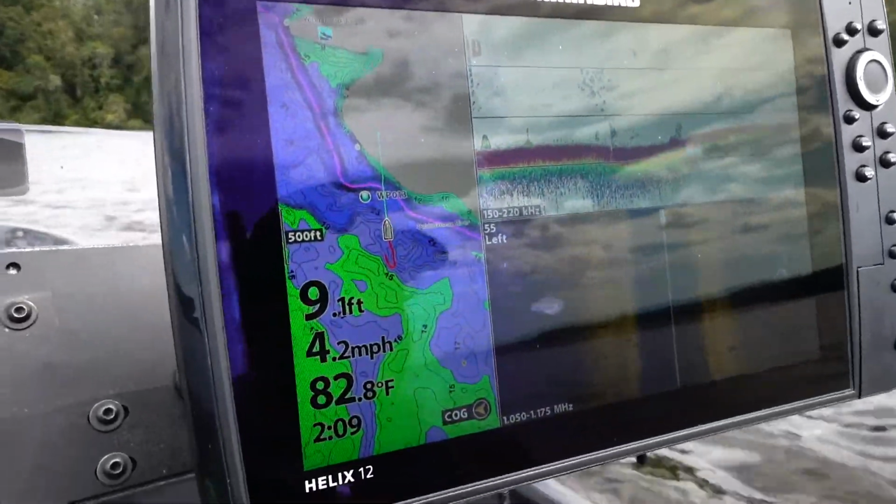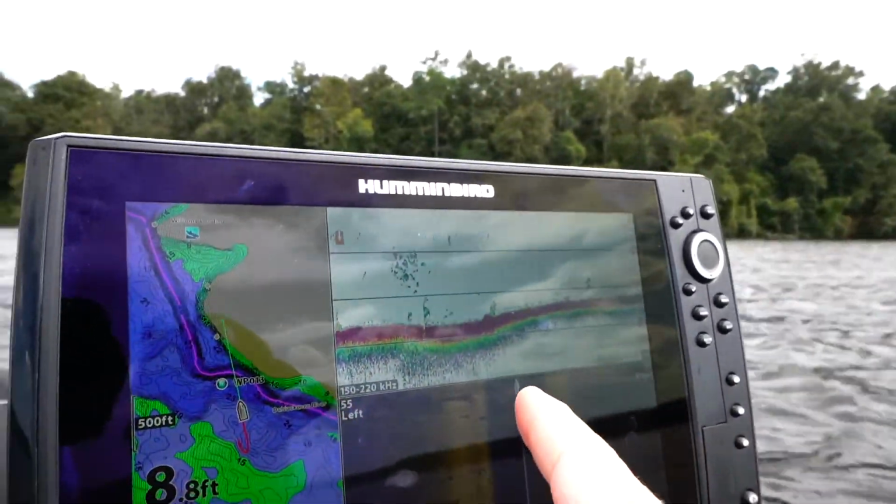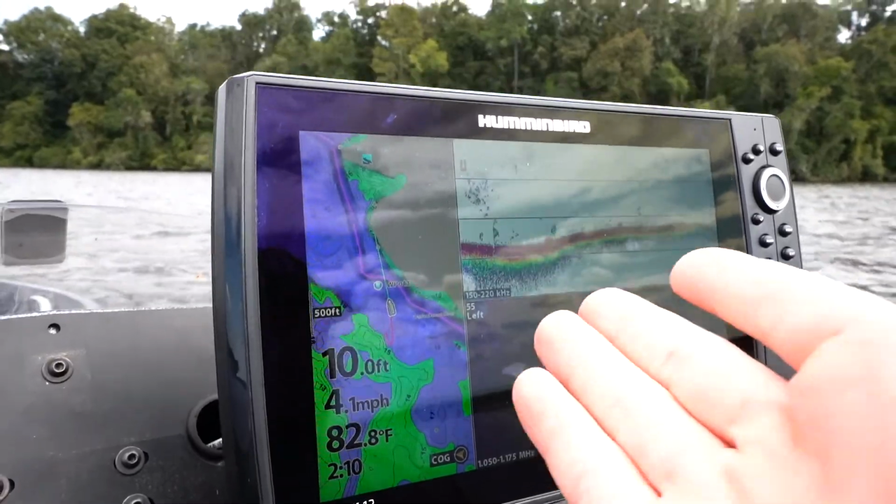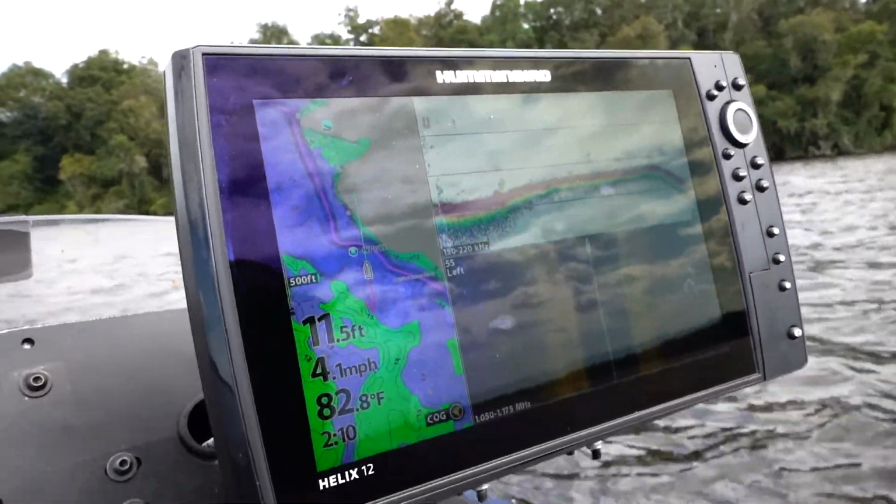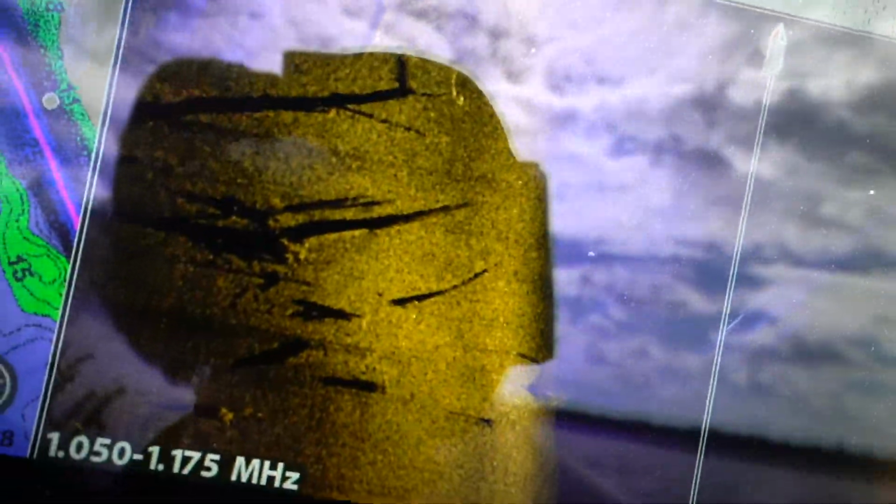All right, so now we have our stacked, like, split screen. So we have our map right here. We have the down scan right here, and we're really trying to figure out how to get the side scan up there. But for mainly what we're doing, we're just gonna need side scan and our map. So we're gonna scan over this spot again and show you guys what it looks like. So look at the detail on that, guys. Look at all those shadows. Look at all those stumps. Those are stumps right there with all those shadows.